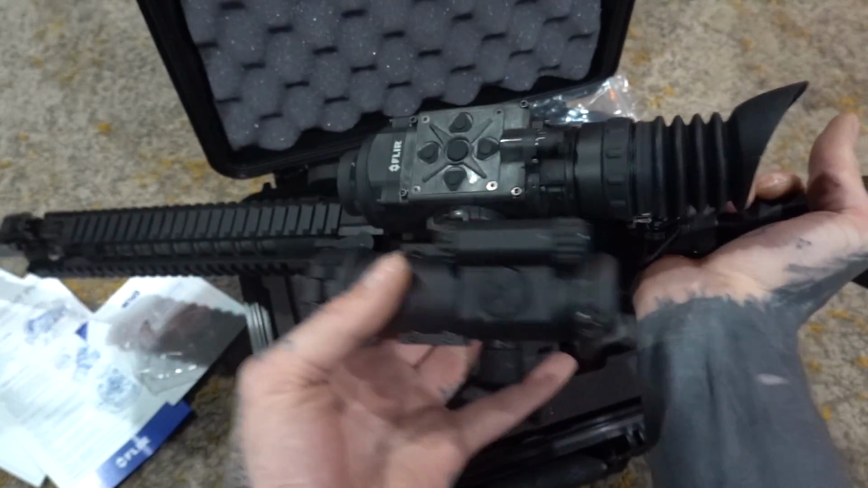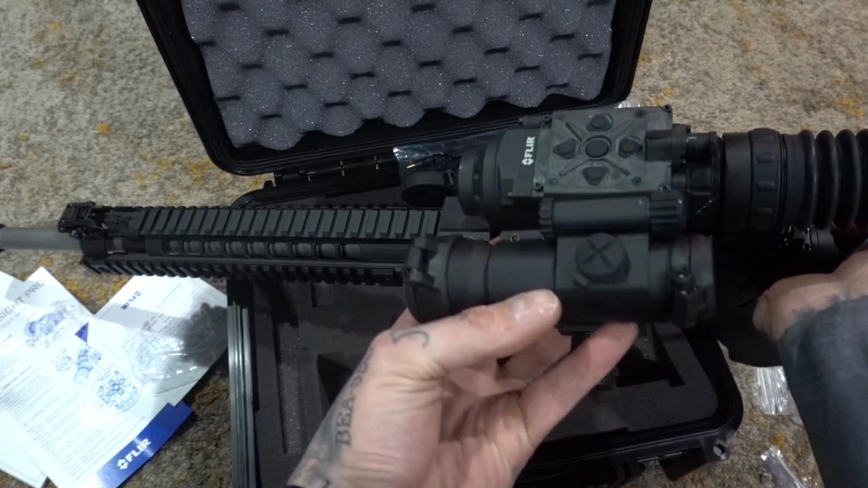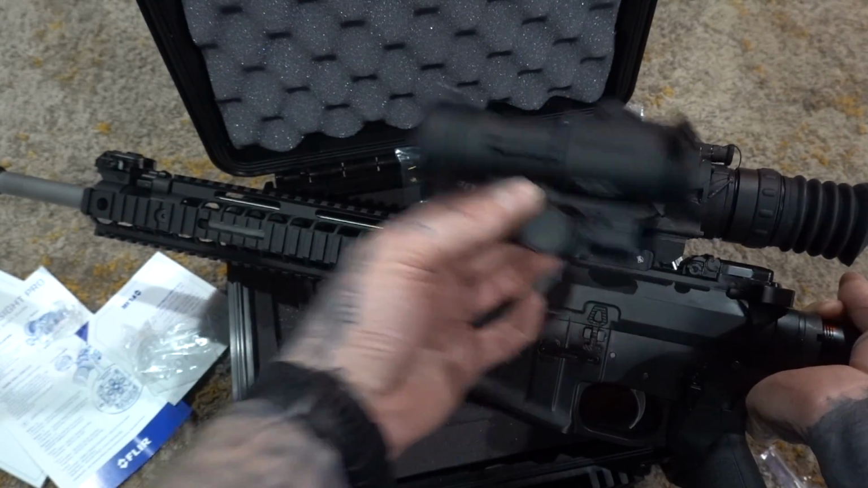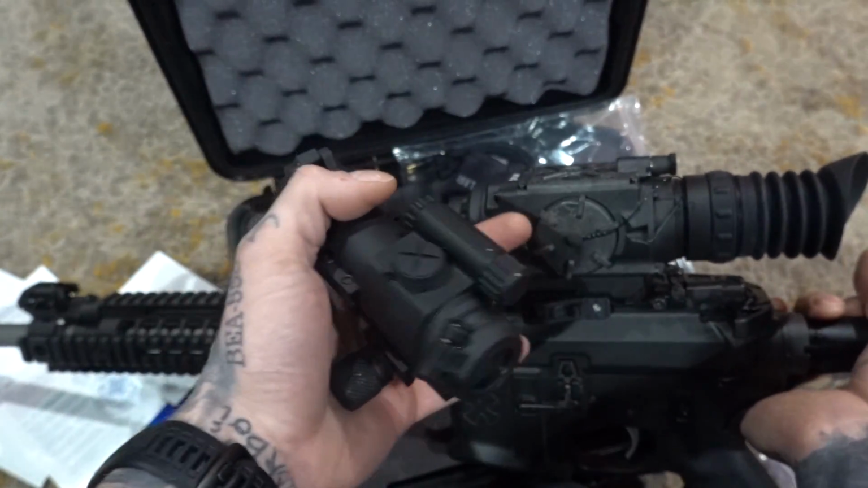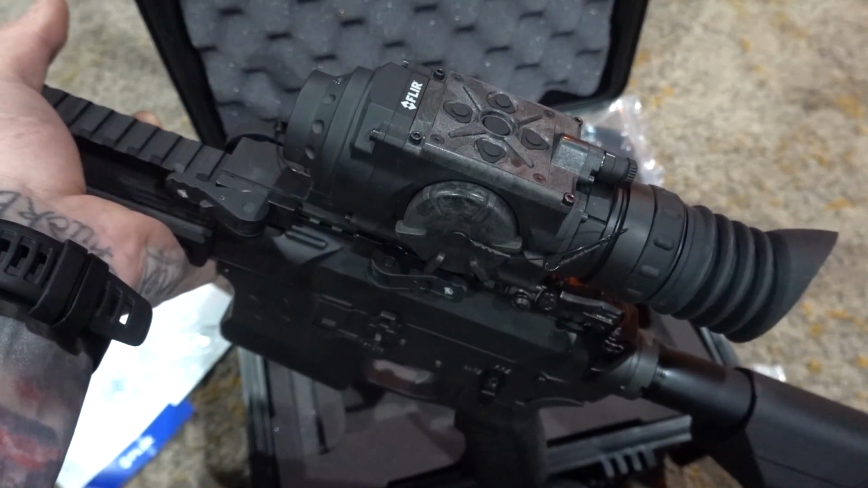Let's look at it from the top. It's a little bit girthier, but without that eyepiece, it's pretty damn close to the same size. So there you go for size comparison. This is obviously going to be heavier. It has batteries and glass and electronics in it, but so time for some actual night view and recording.